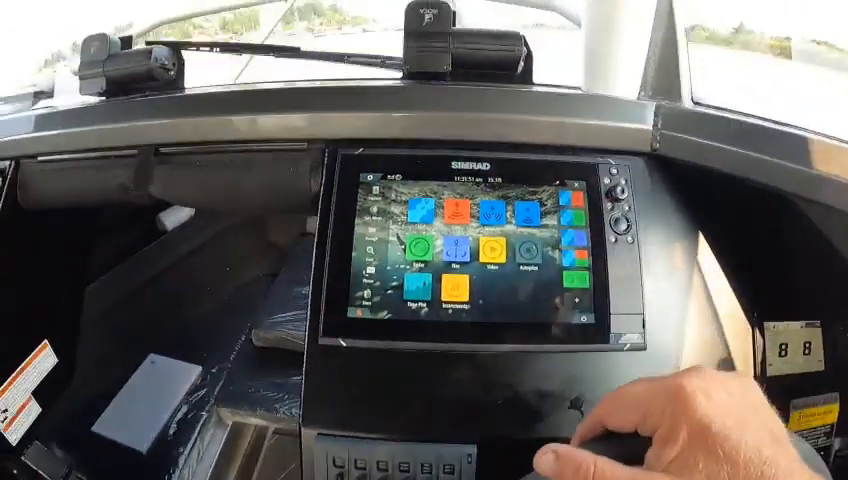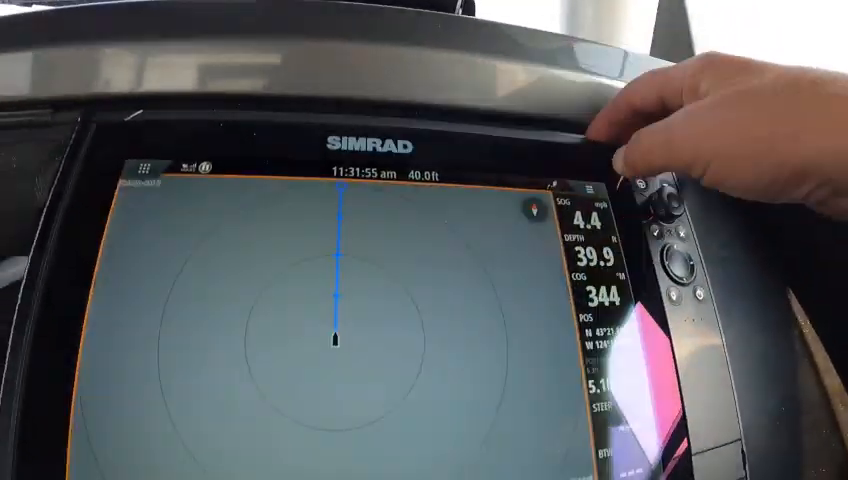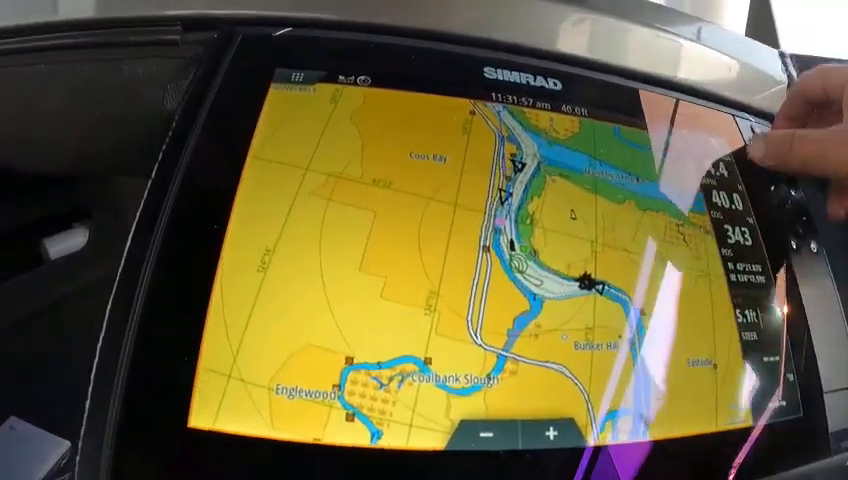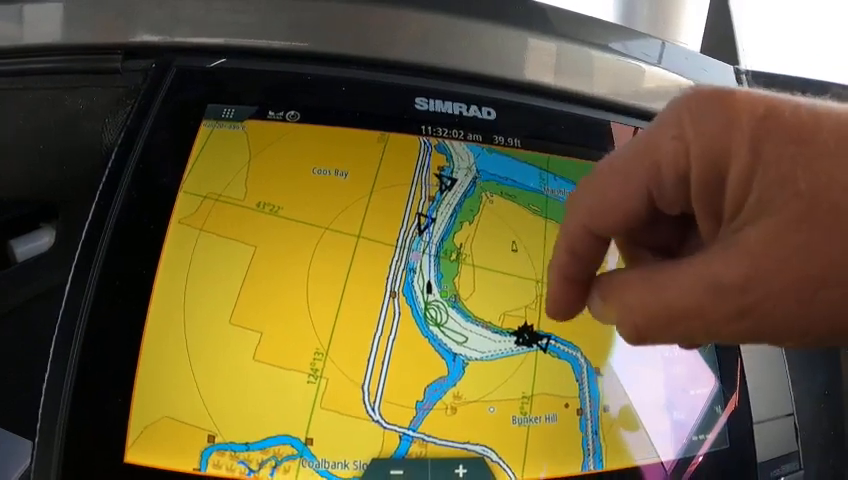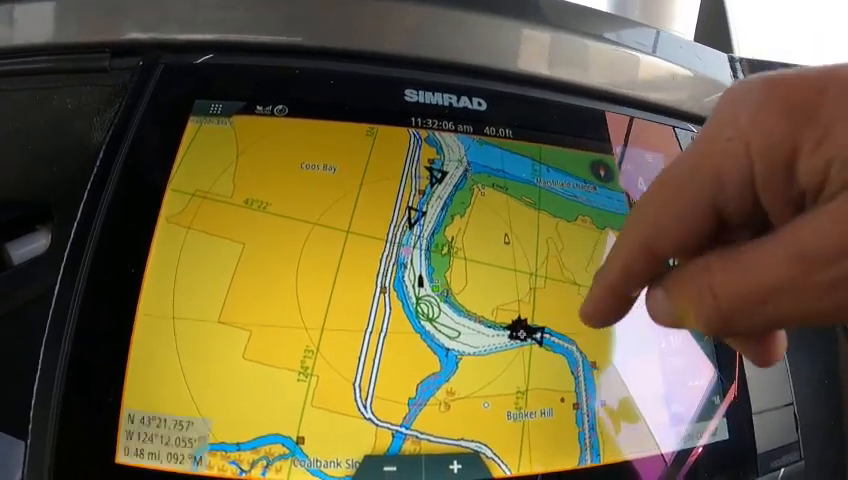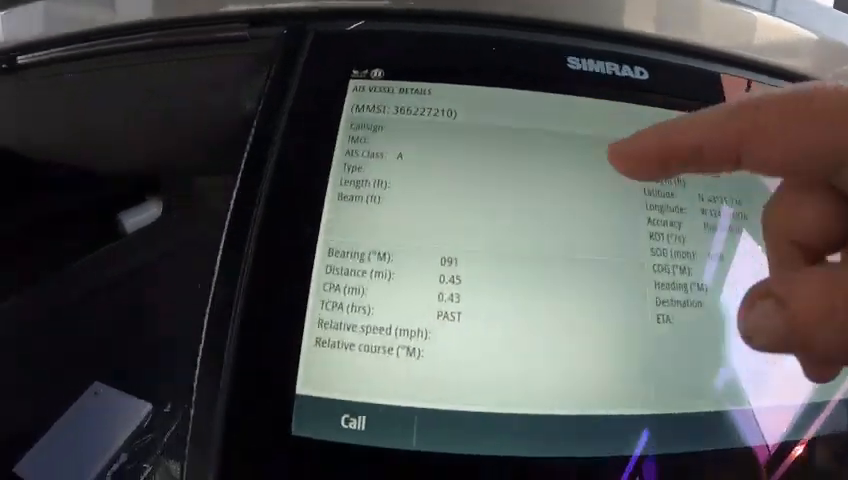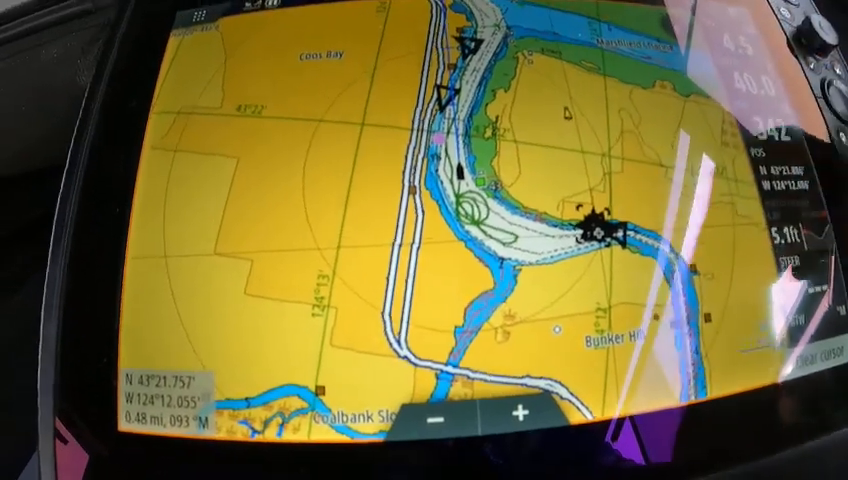So then what I do from there is I'll go into like charts. So then it tells me my time up here. And then right here, I can see these little triangles, that's AIS. So that tells you that boat's probably moored, that boat's moored. There's a bunch of them right here. Then you just hit that and it tells you all about it. It's moored. So get out of that. That's what the triangles are for.